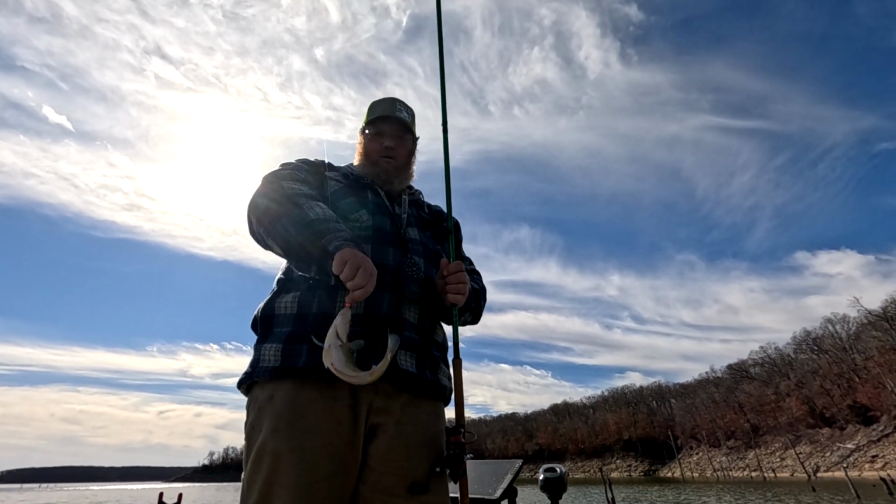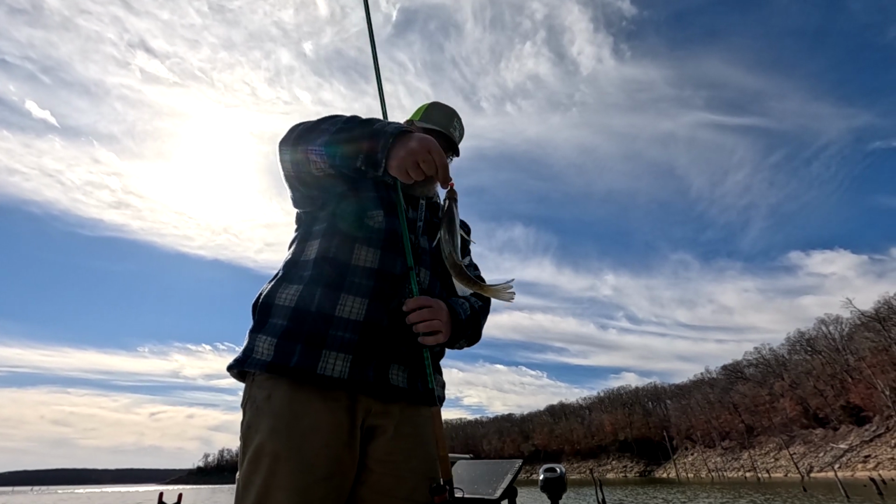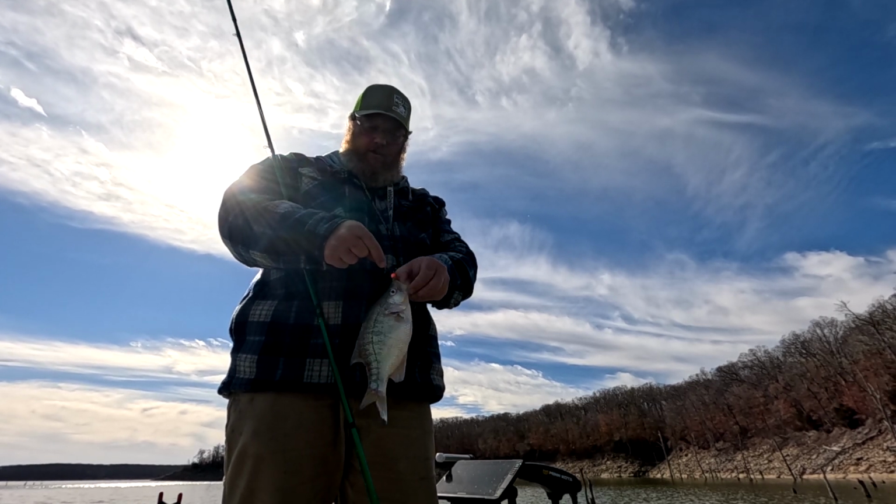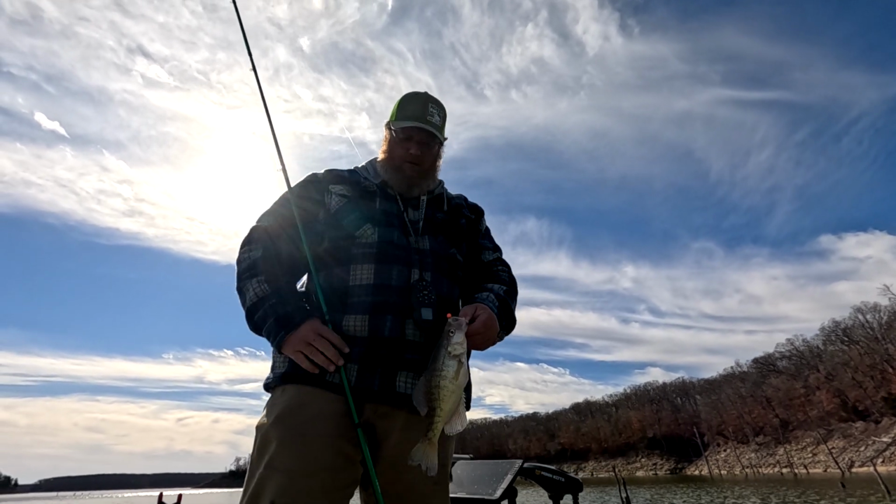Guess what? I'm out here on Mark Twain hunting these crappie down. There's a good one right there. They are few and far between, but when you get them, you get them.